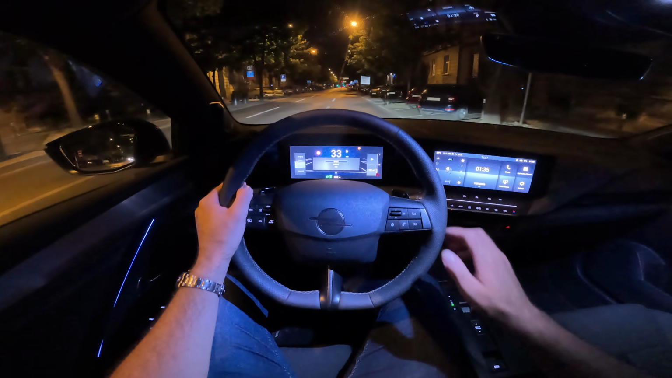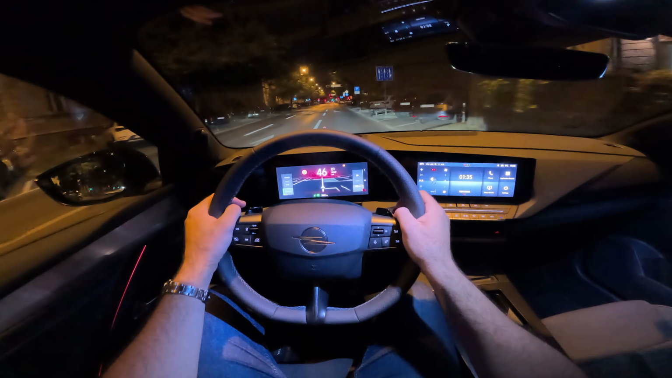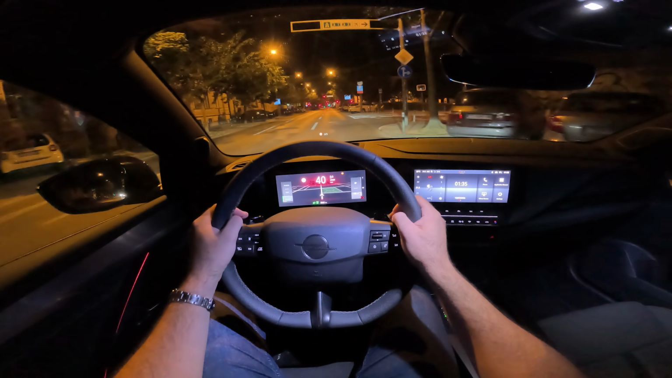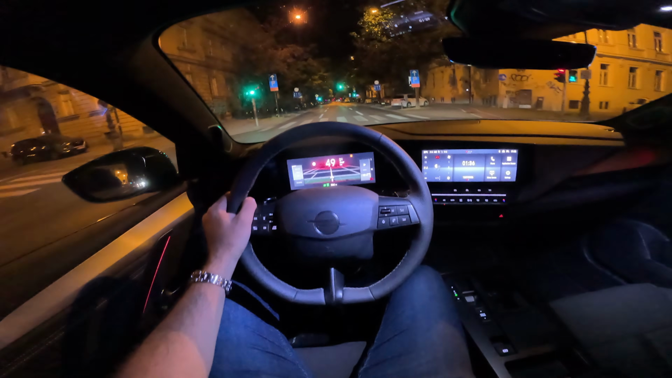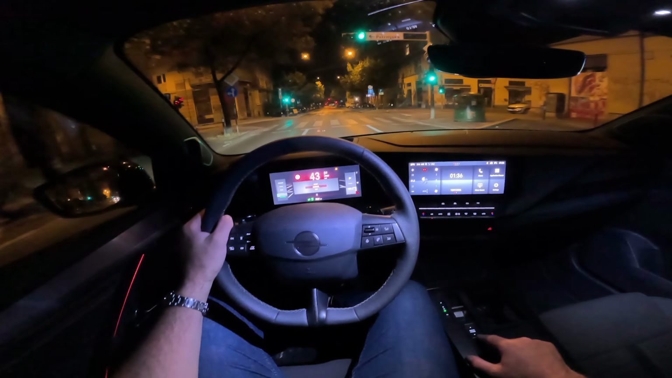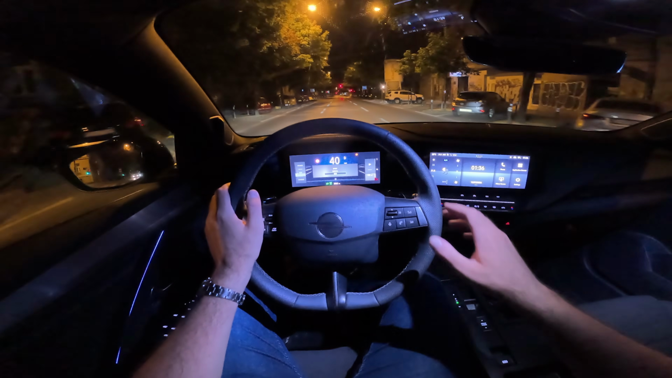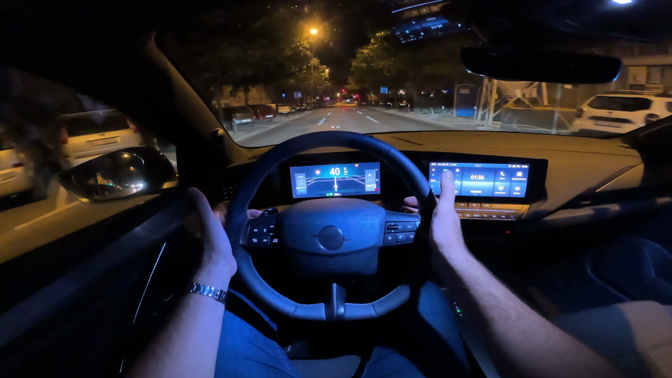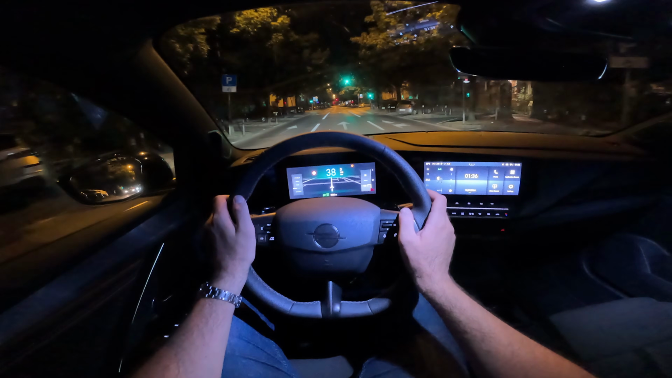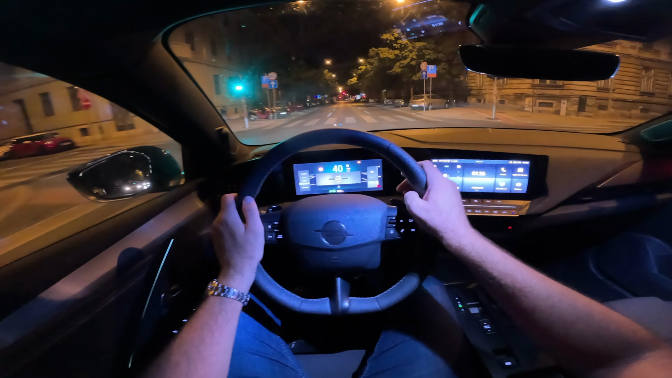So if we go here, sport mode, then normal mode, and eco. You also have the pedals here behind the steering wheel to change the gears. Let's go back to normal mode.